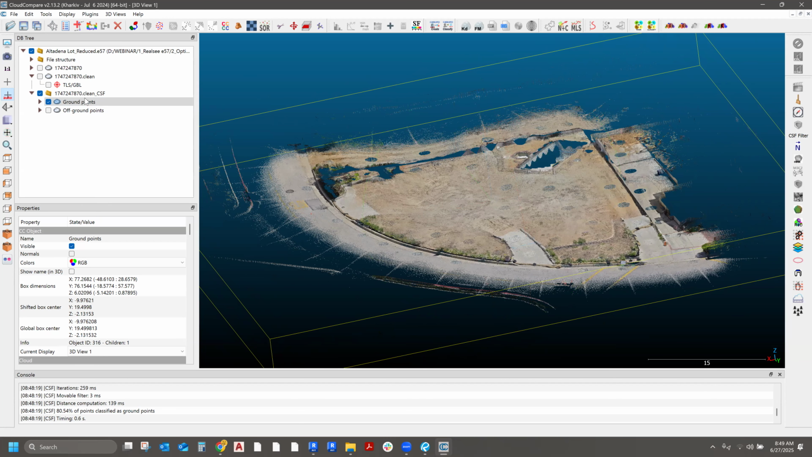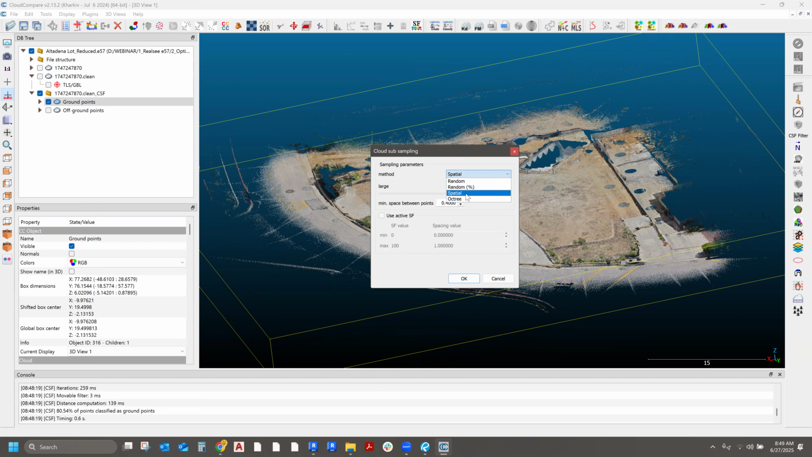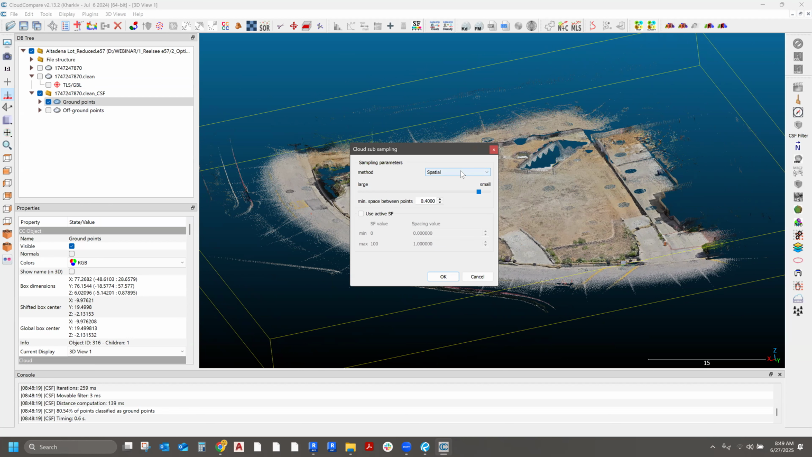So there's another tool, which is this one over here. It's called subsample a point cloud. When you select this tool, I want you to imagine, if you use the spatial one, it's almost like you're dropping a towel over this, and you want Cloud Compare to place a point on a grid every so often.